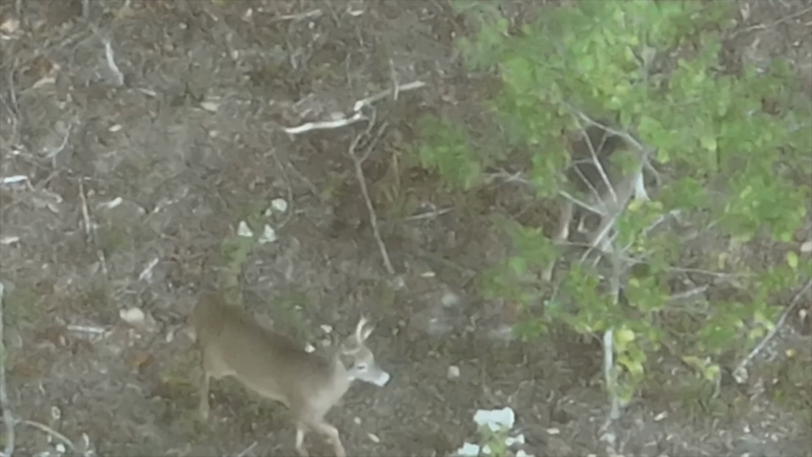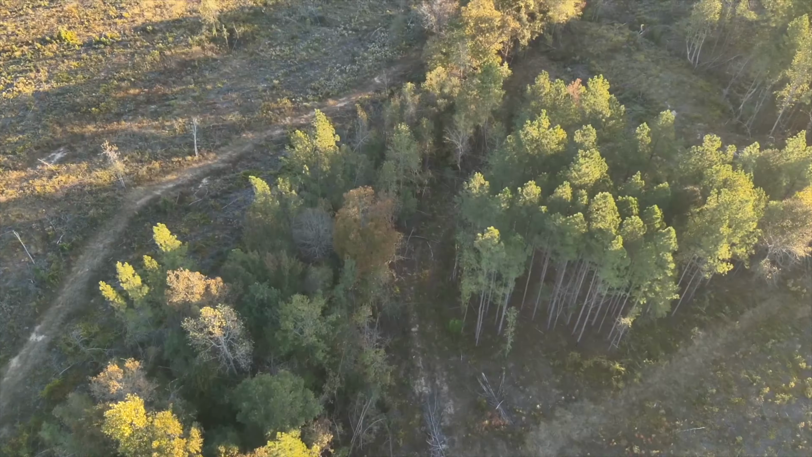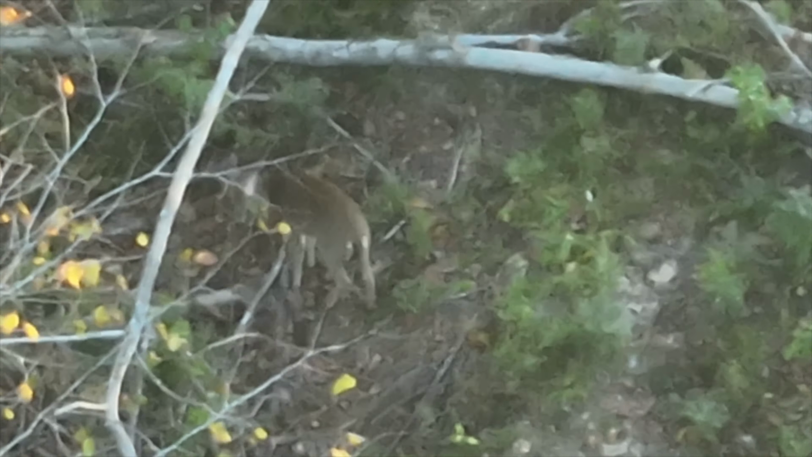Look at these young guys hanging around the edge of the woods fixing to go in. At one point you can see them fighting with a bird. Two young little bucks learning about life. Look at this group of deer just north of 2, hanging out in the sunshine.